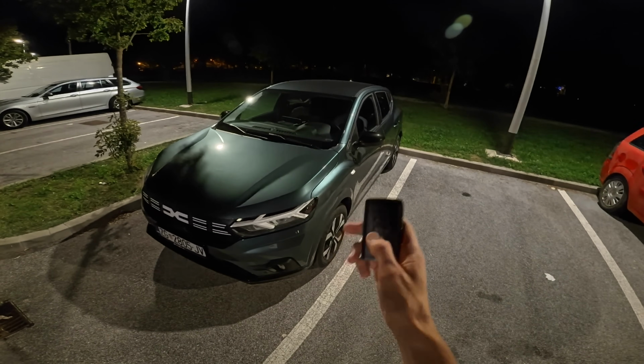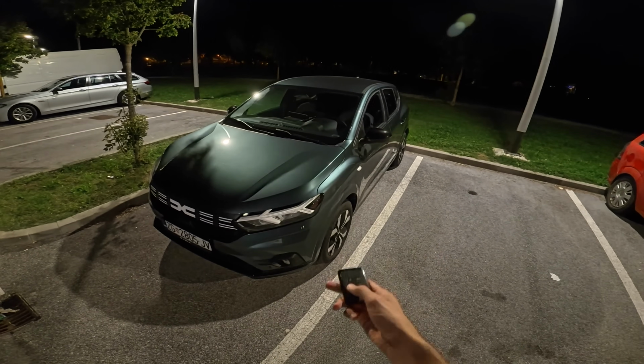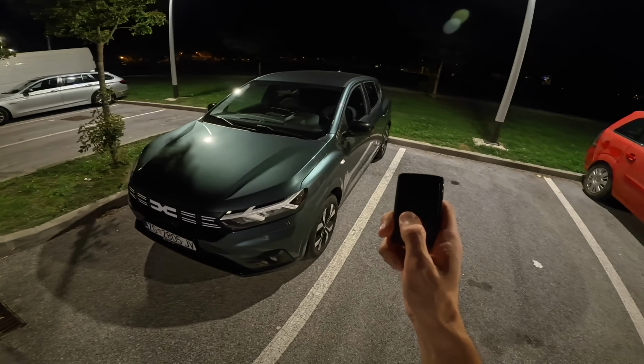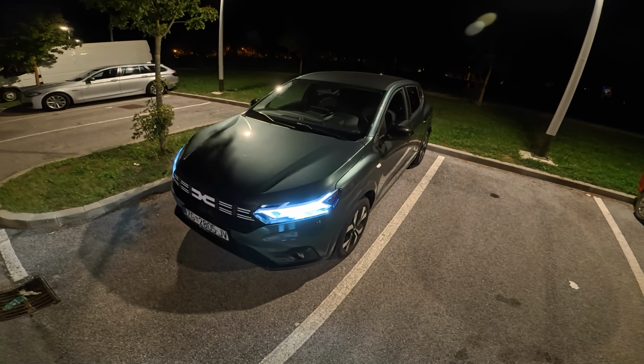Now in front of us is the new Journey trim, and we have this beautiful green metallic color. If I turn on the LED headlights, you can see them.